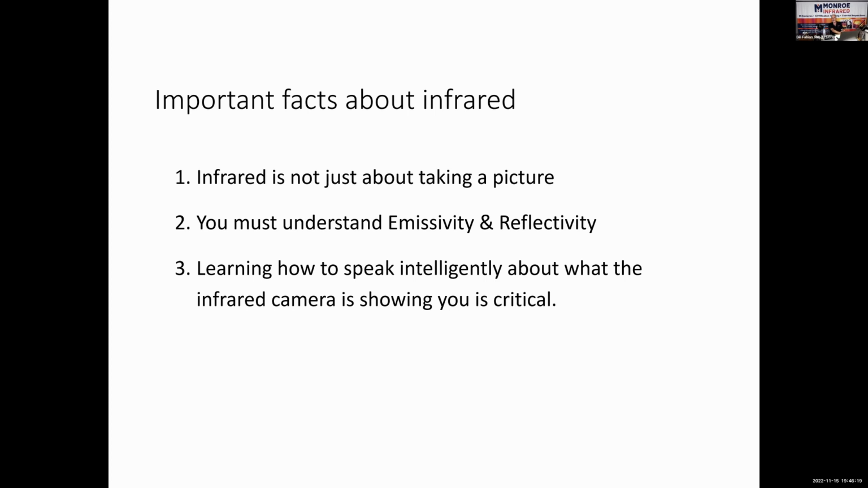That's why I tell guys all the time, don't even think of looking at ductwork or a shiny bus bar, because it's a thermal mirror. When you look at that with your infrared camera, the only heat you're seeing is the heat energy reflecting off of that shiny metal. I had a home inspector post on my social media site a thermal image.